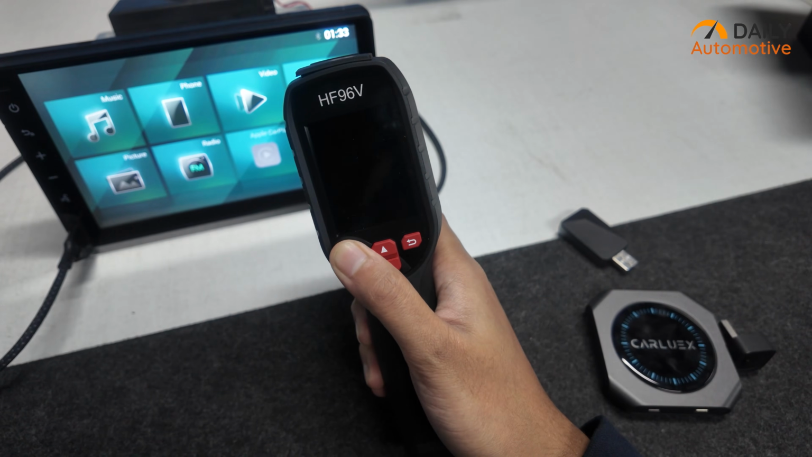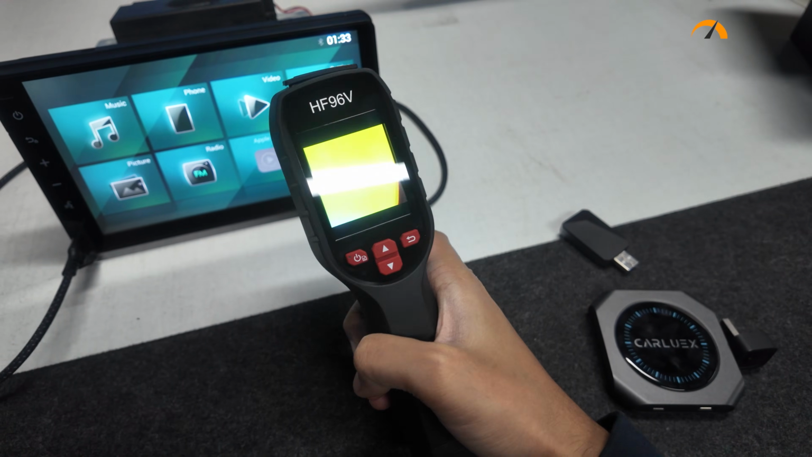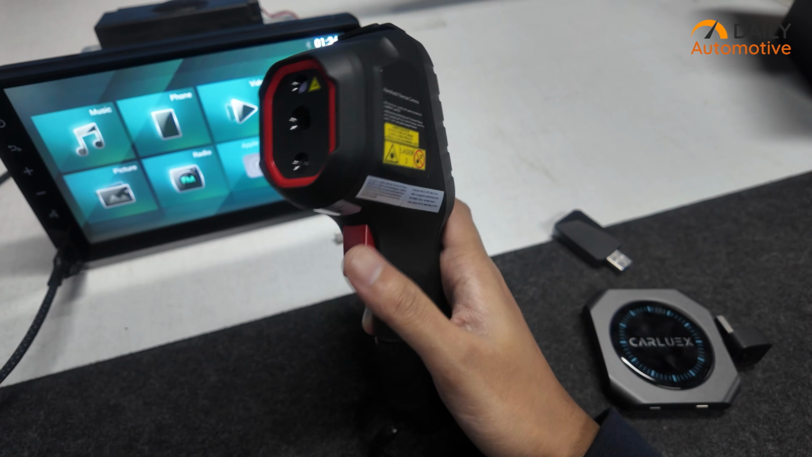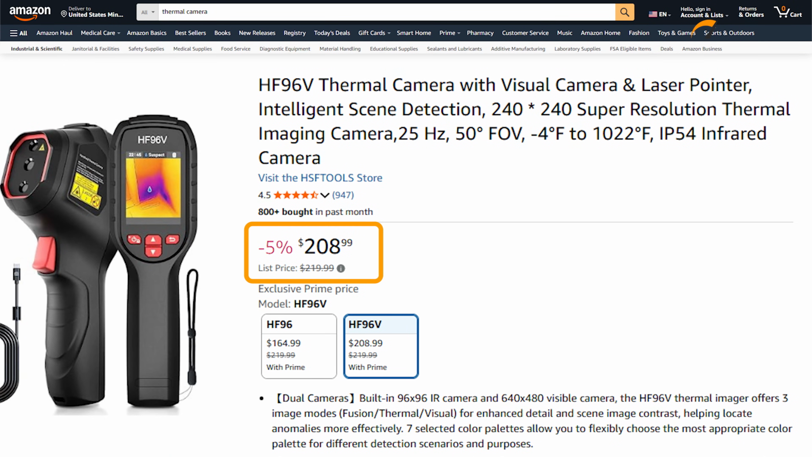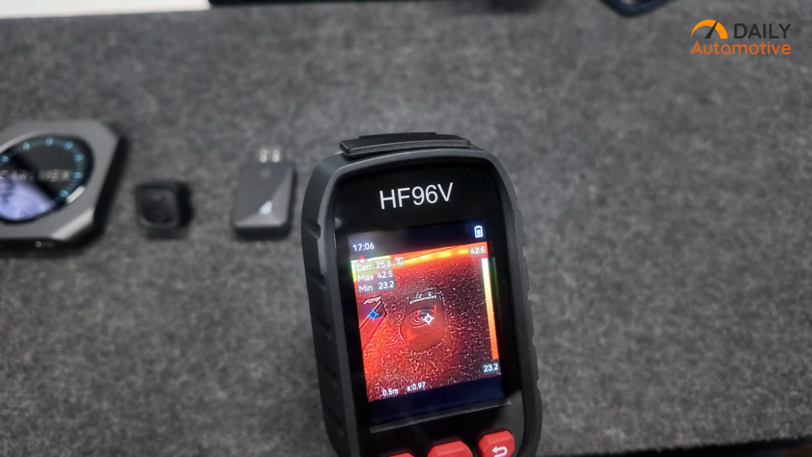For measuring thermals, we're using this HF96V thermal camera from HSF Tools. It's a standalone thermal camera, so we don't have to rely on a phone or deal with cables and apps in between tests. At around $200, it's one of the more affordable dedicated thermal cameras you can buy right now, and for this kind of work, it just makes things simpler.